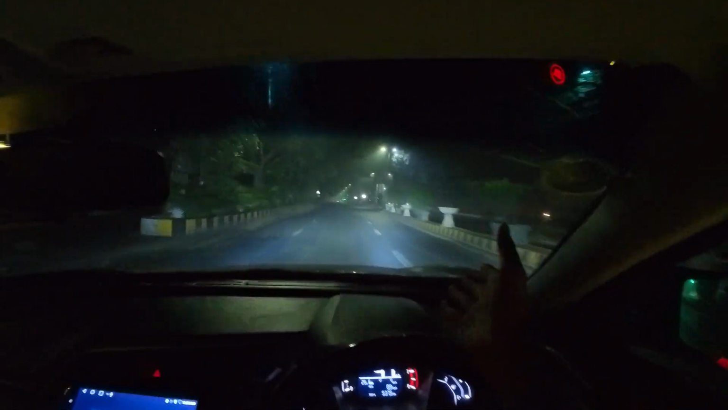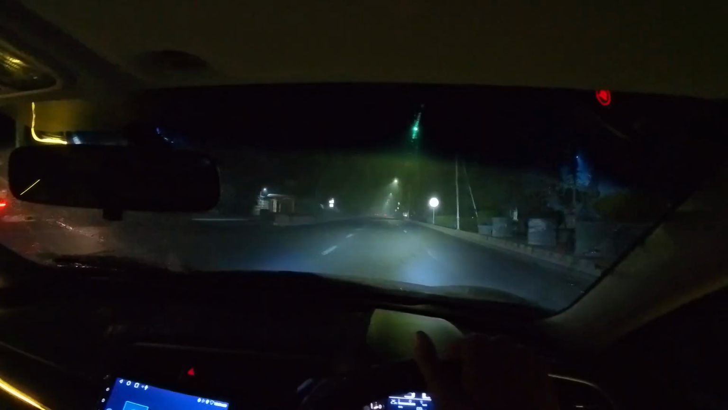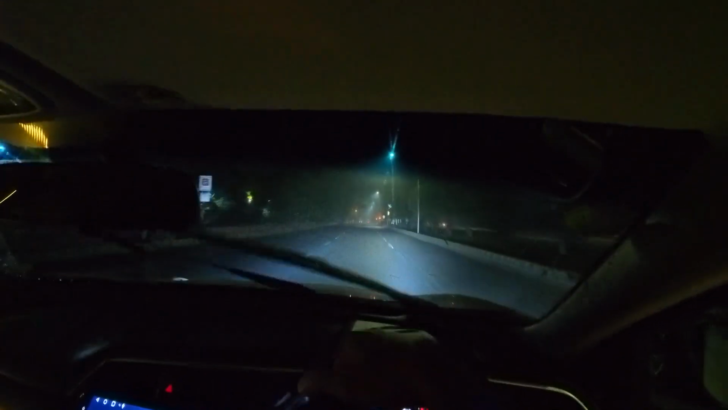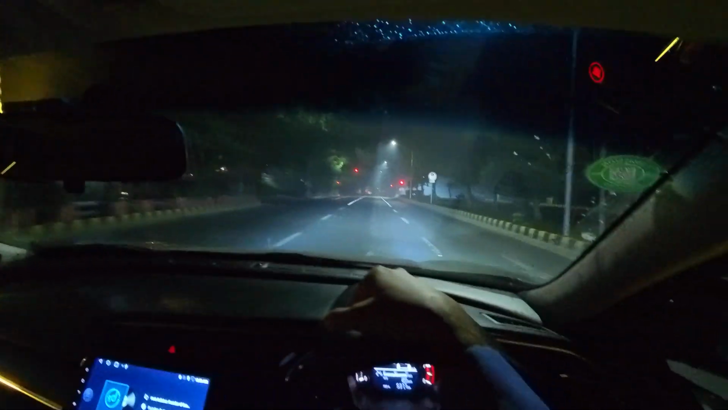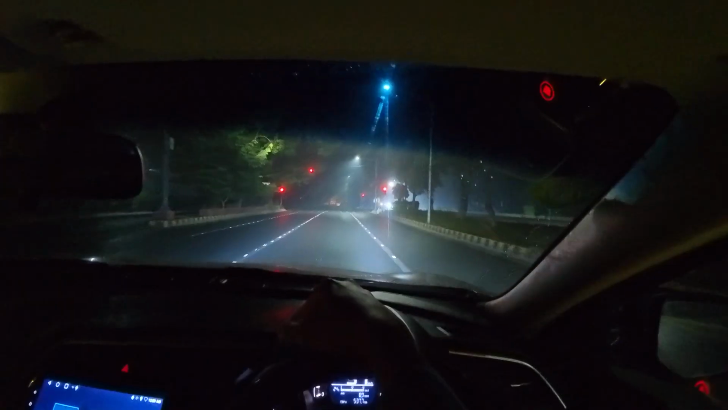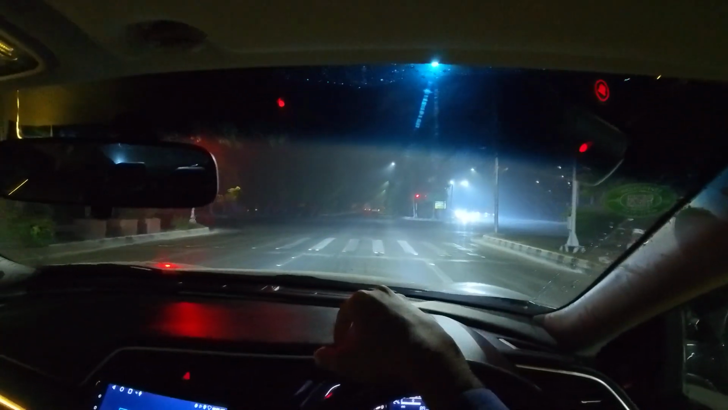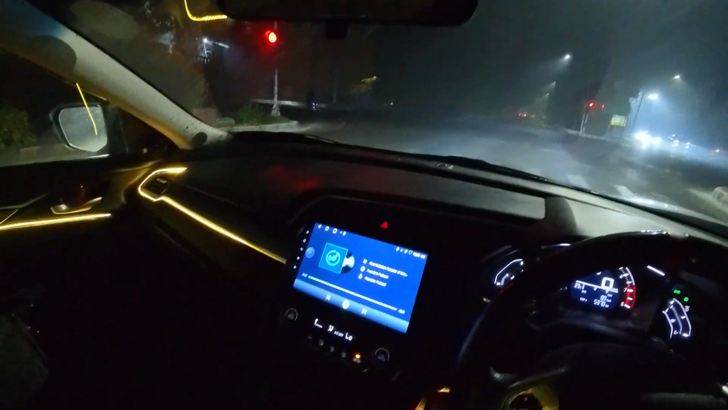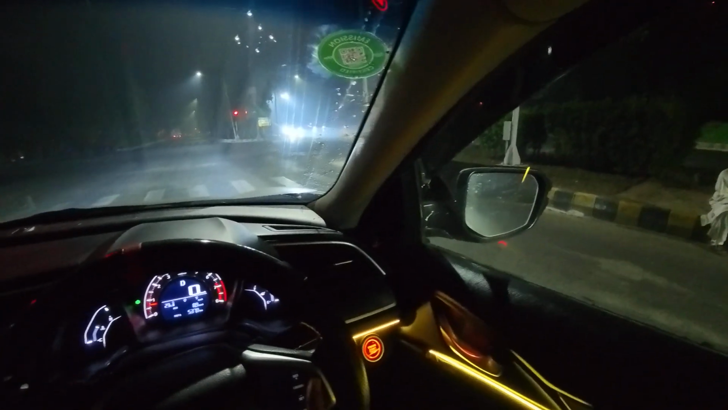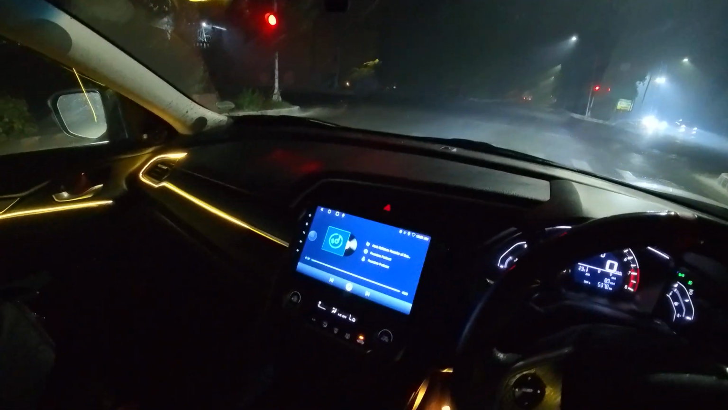And at this time there's no rush, there's no traffic. Let us clear the screen as well. So it's red light, green light. So we are relatively going to reach faster and we are going to cruise back home. Not as in we are going to put on the cruise control, which this car has, but anyways, it's going to be a very smooth drive.